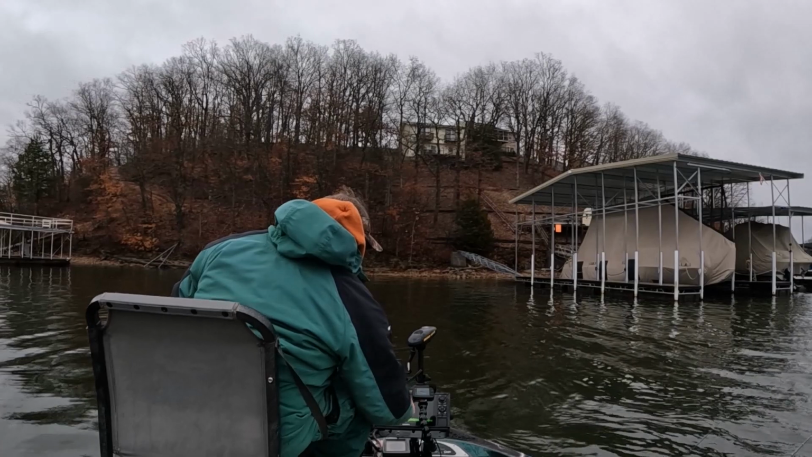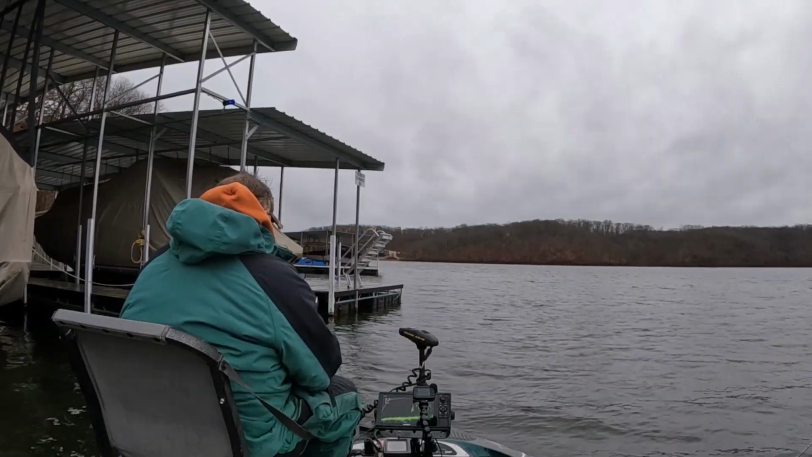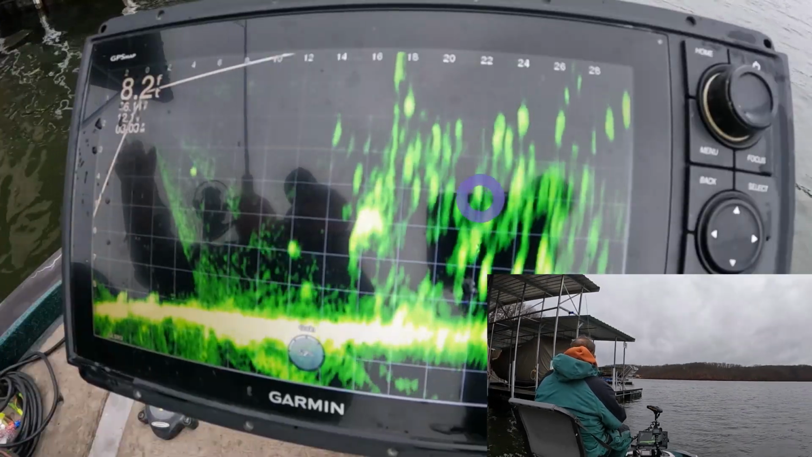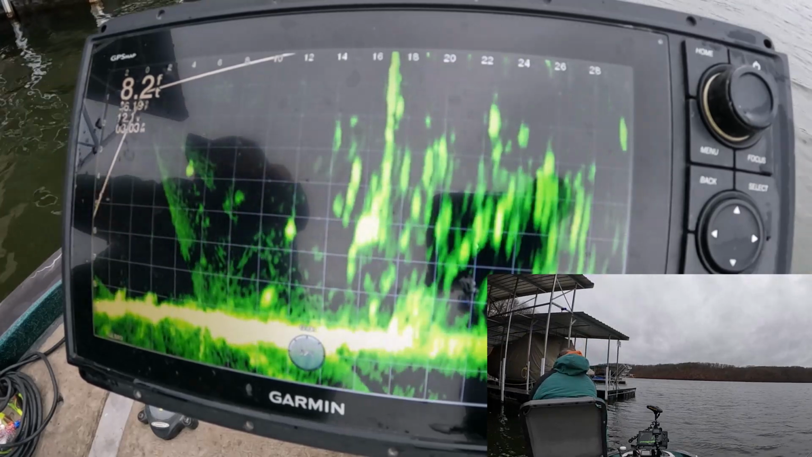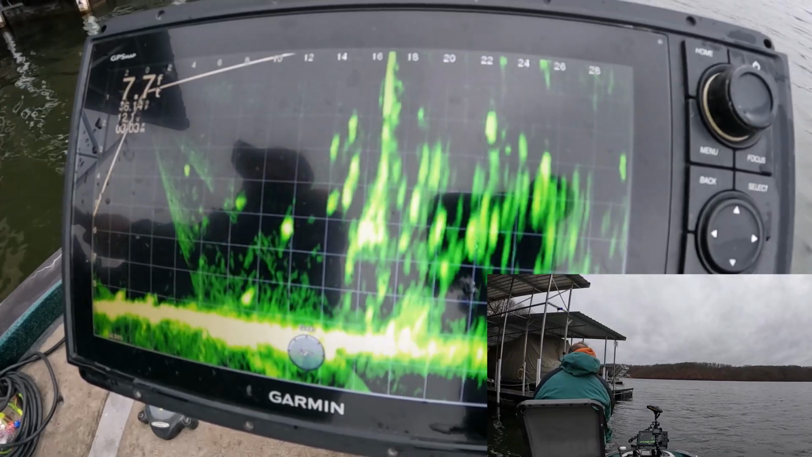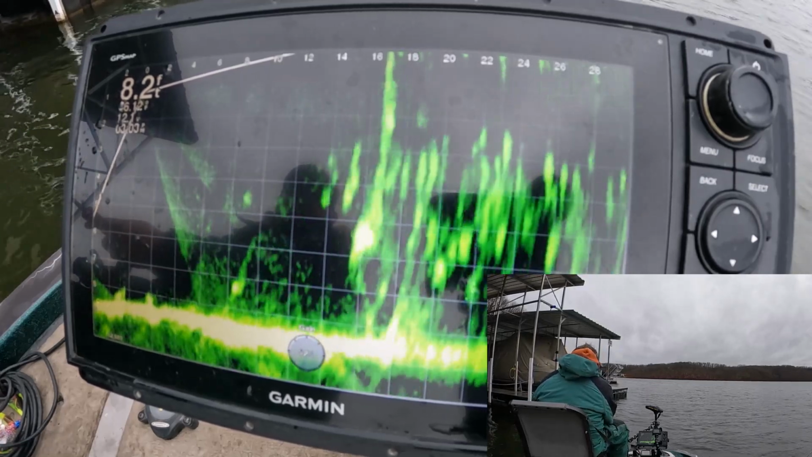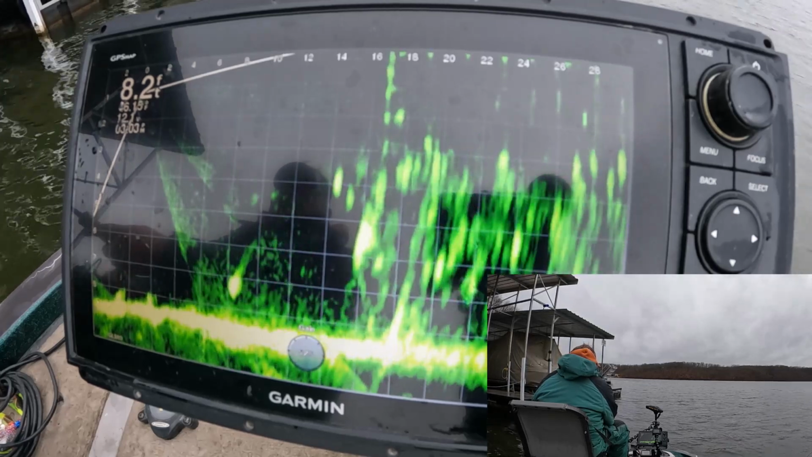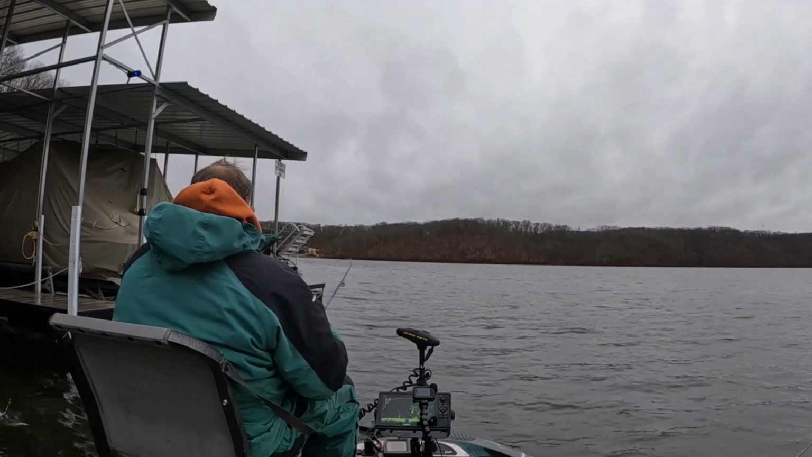It is absolutely loaded with fish. All right, right underneath that boat. It is loaded. See if we can get underneath there. It's not very far. Fish on! First cast under there.